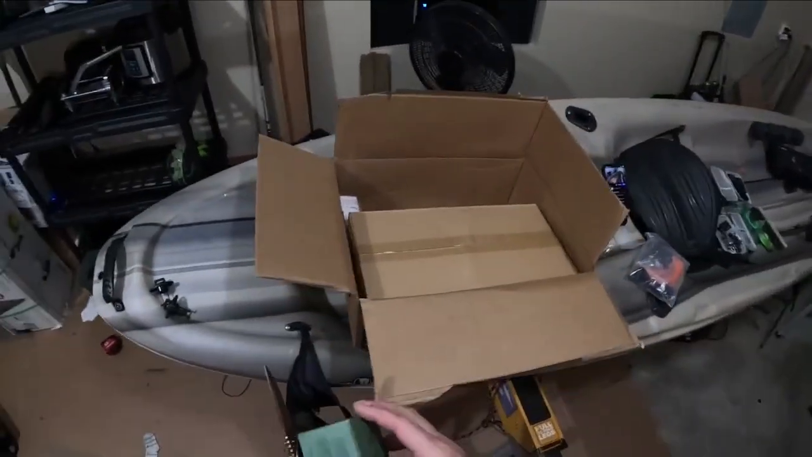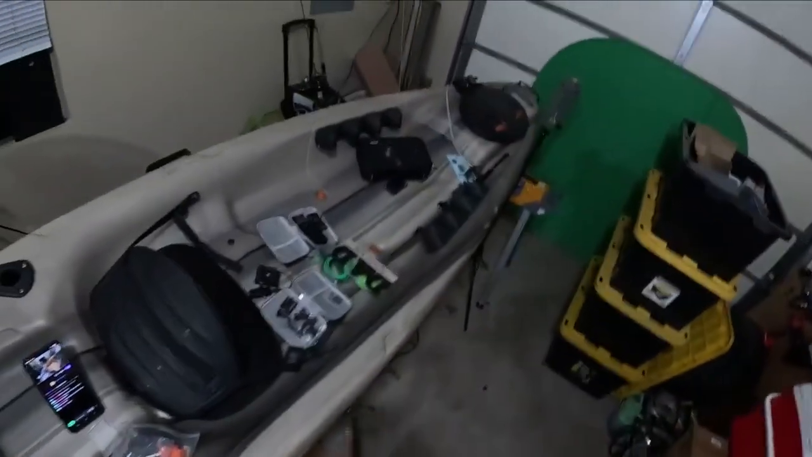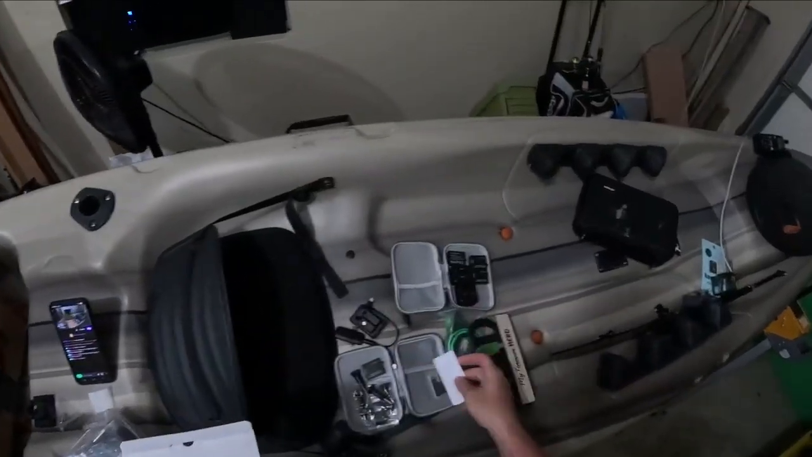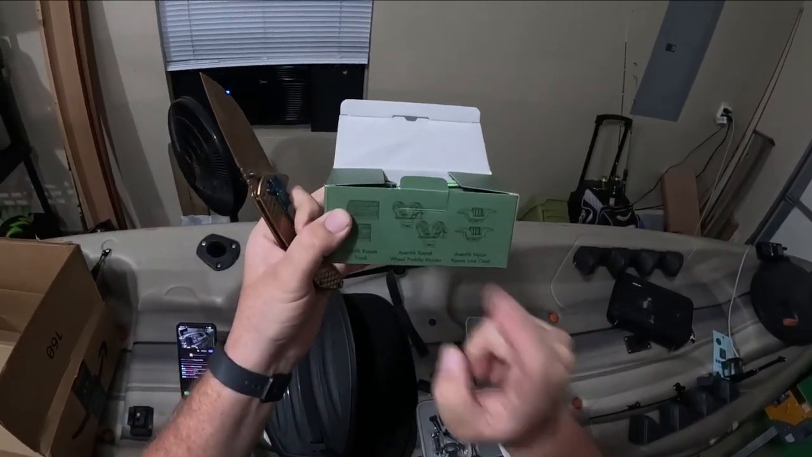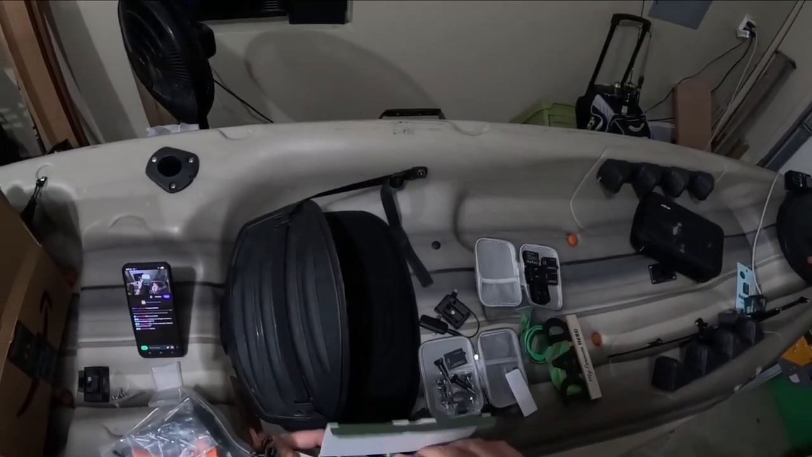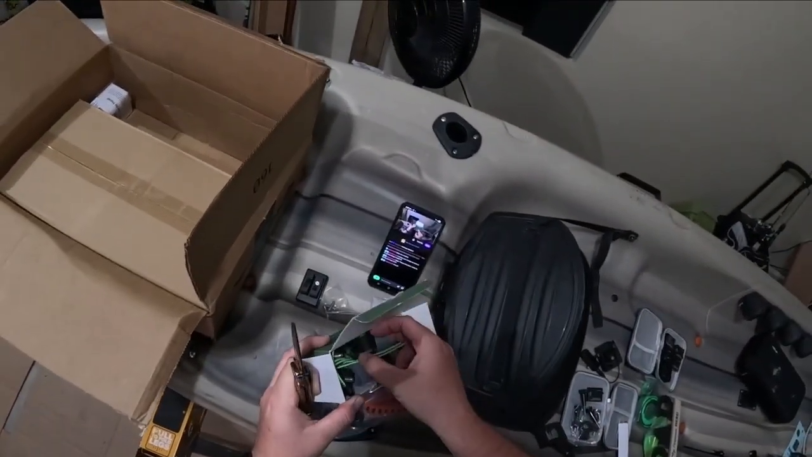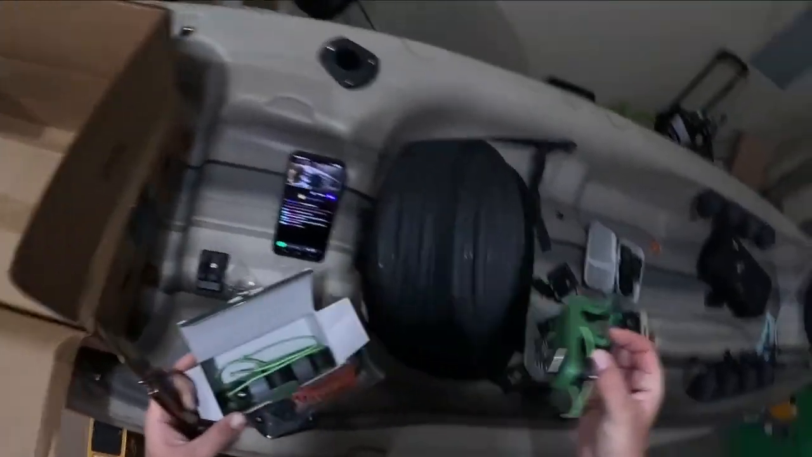Next thing, these are something I'm really excited about. I'll just say it this way. These are kayak paddle holders, paddle holders. I didn't realize it, but as a bonus, I think, maybe not. Nope, not as a bonus. Never mind, ignore that. Oh, snap.